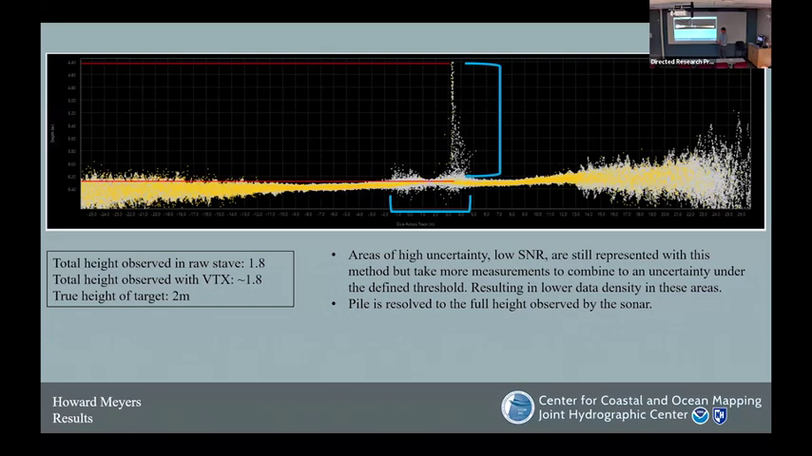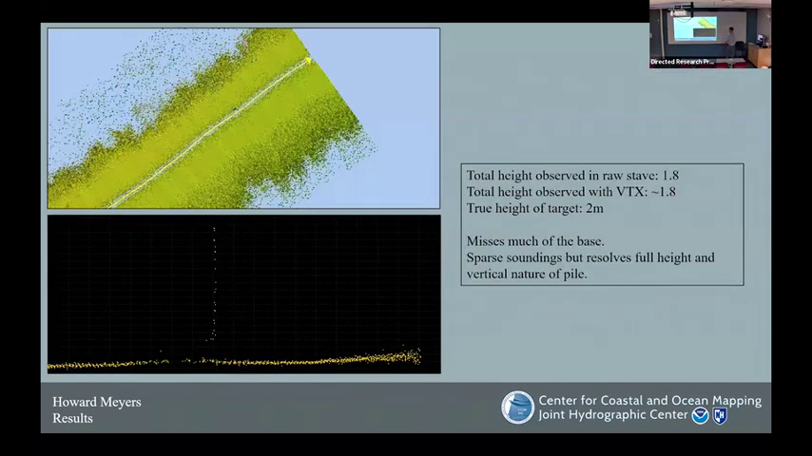So this is probably really hard to see. I'm going to change slides here. So as you see, that full 1.8 height that was resolved in the raw measurements is depicted here by this BTX method. So for those of you online, Val is cheering.